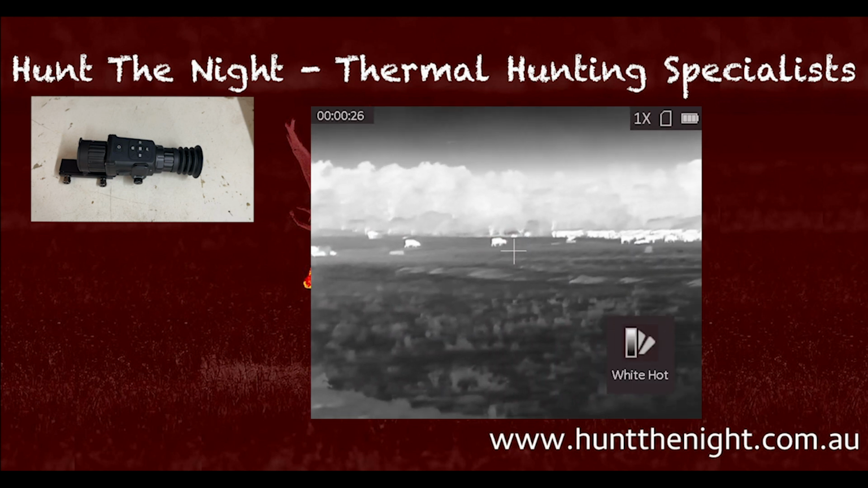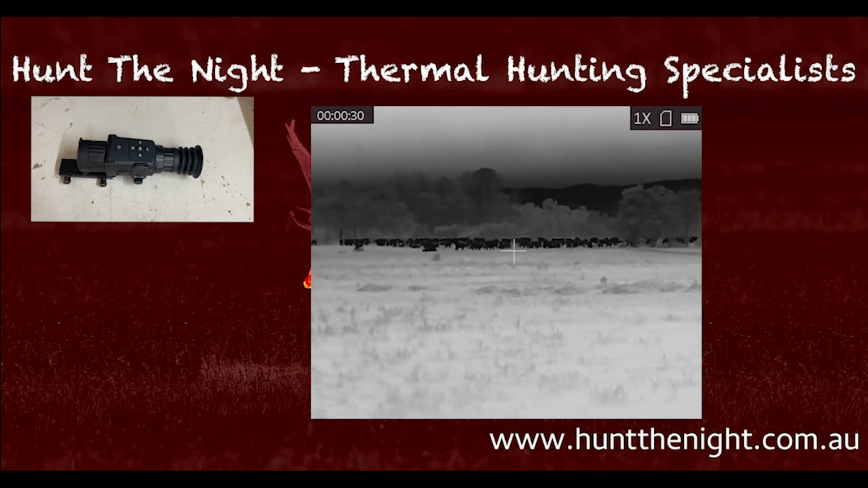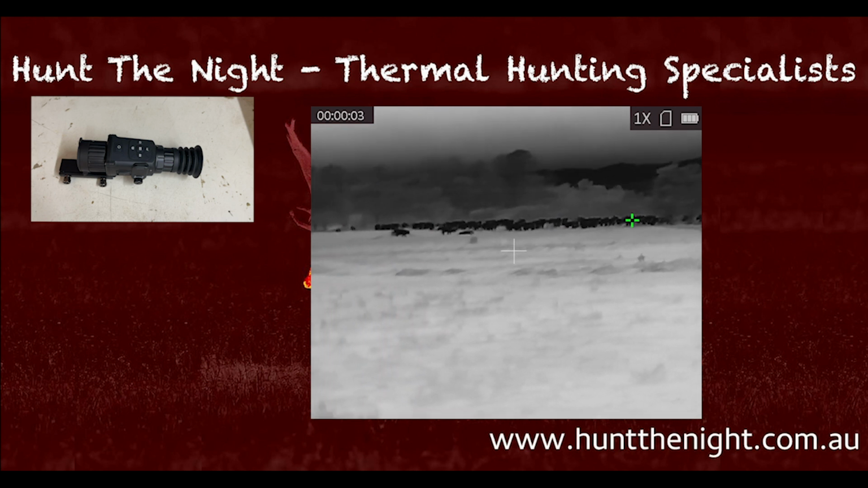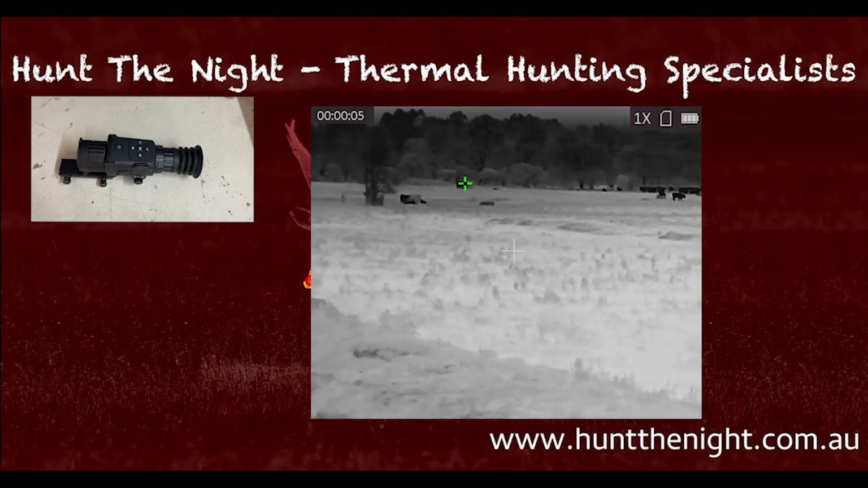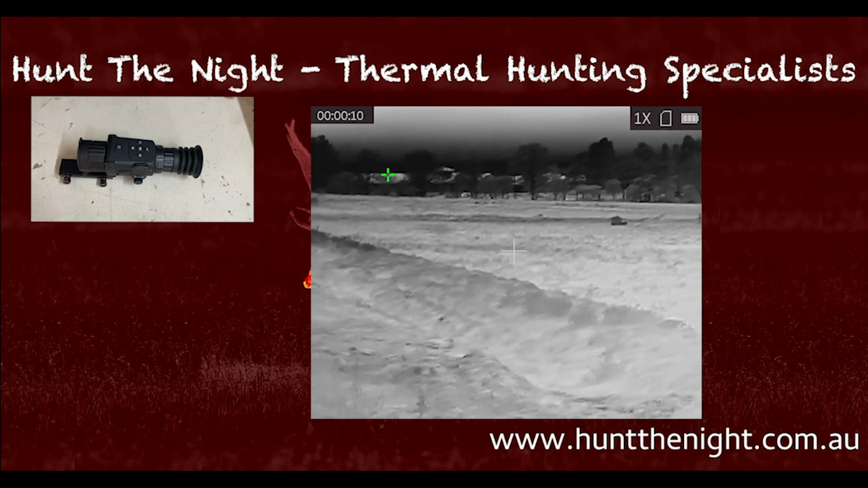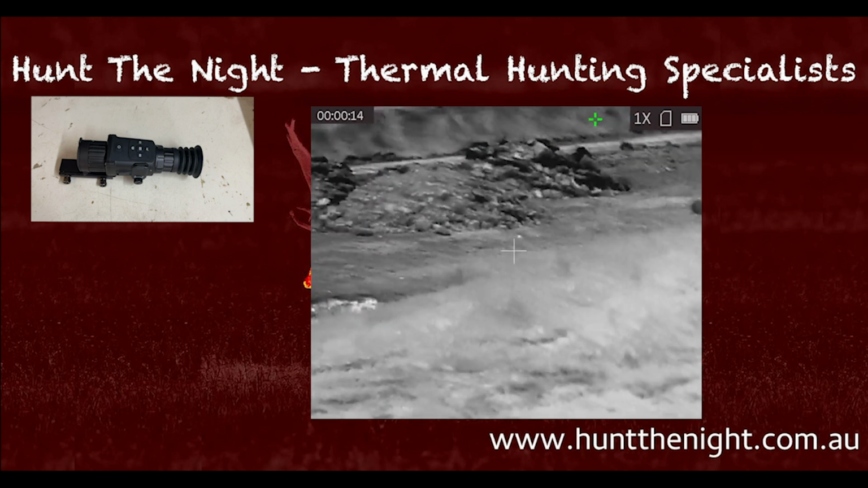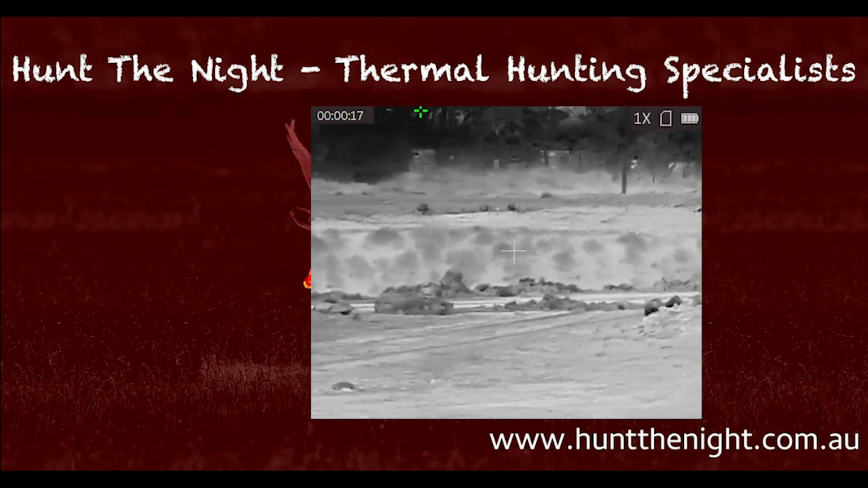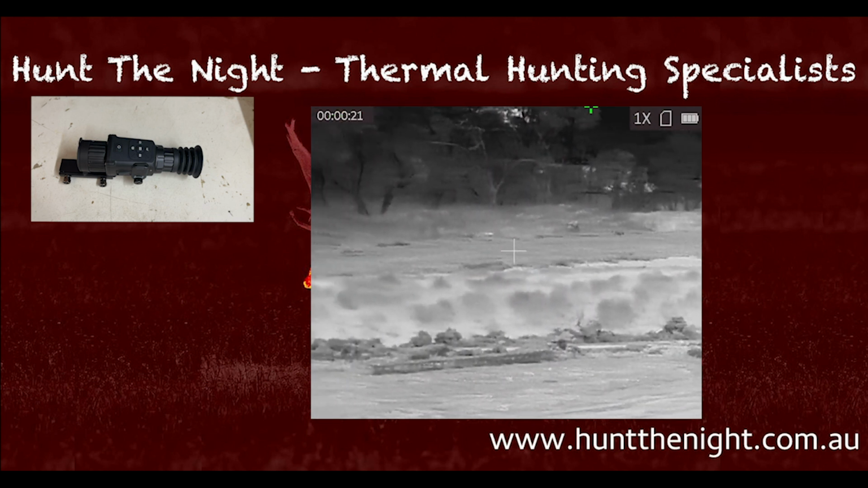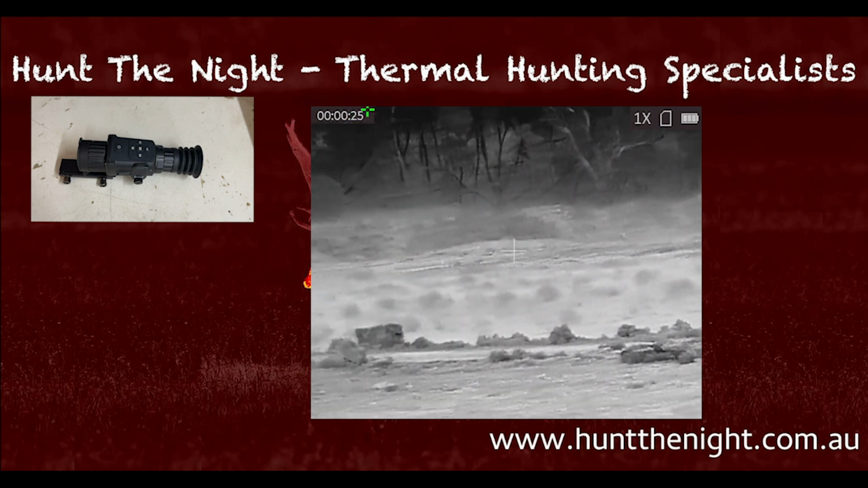But it's pretty cool. In white hot and black hot, it works pretty well. It's got this little heat detection mode, and you'll see it's got this little green thing that bounces all over the place. Now, if you're familiar with the Guide IRs or the Burris, which is a Guide IR rebadged unit, that's got the heat detection mode as well. Didn't really work too well for me. Picked up the car engine okay, but is it a great feature? I don't know. I don't think I'd ever use it. I think it just does my head in and gets in the way.